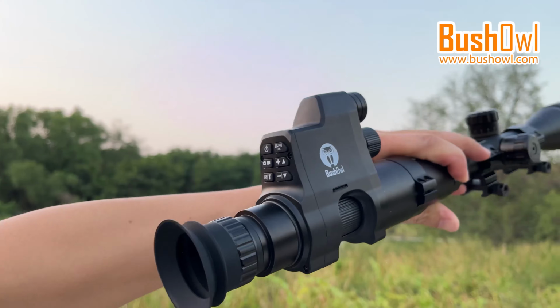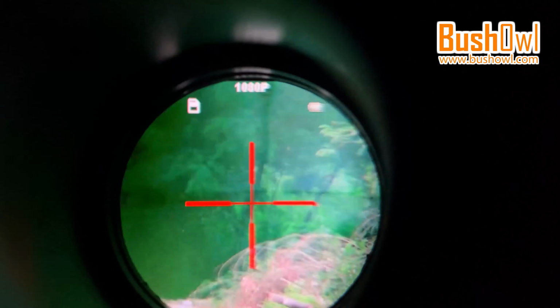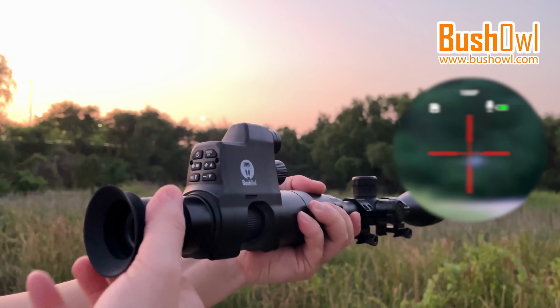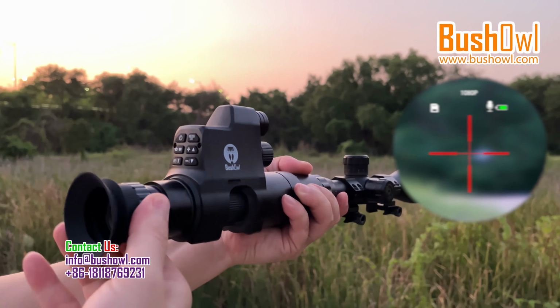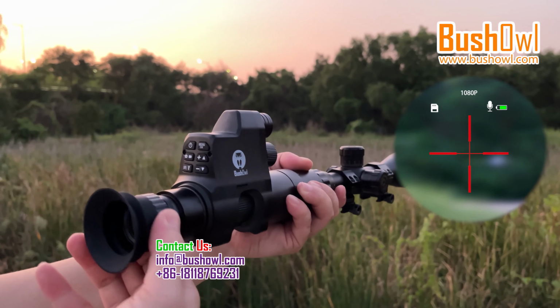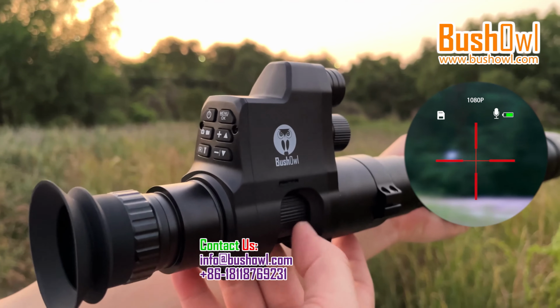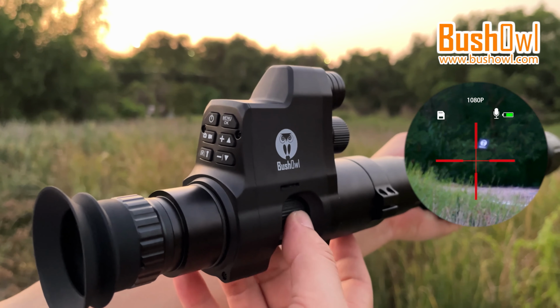Day vision testing in 70 yards. A Bushall logo is hanged in the tree in around 70 yards. Turn on the night vision camera. If the letters and icons, for example, the battery and microSD card icon on the screen are blur, please rotate the diopter lens till they are sharp. If the view on the screen is blur, please rotate the internal focus ring till it is clear.